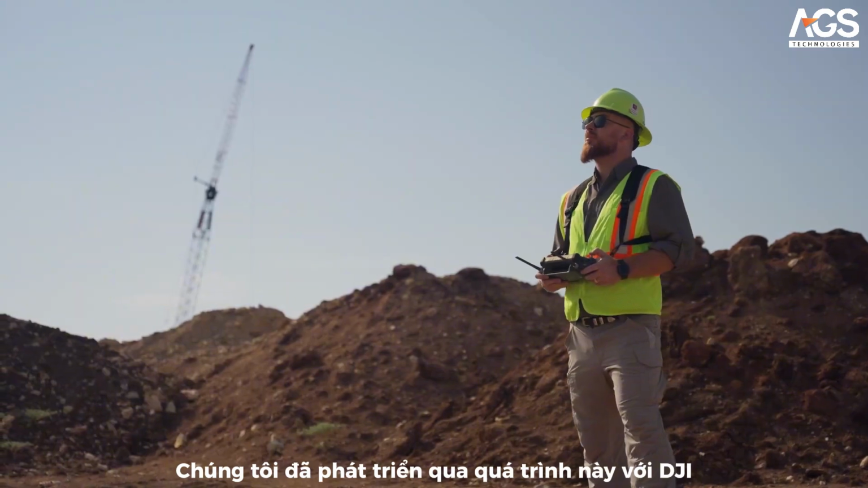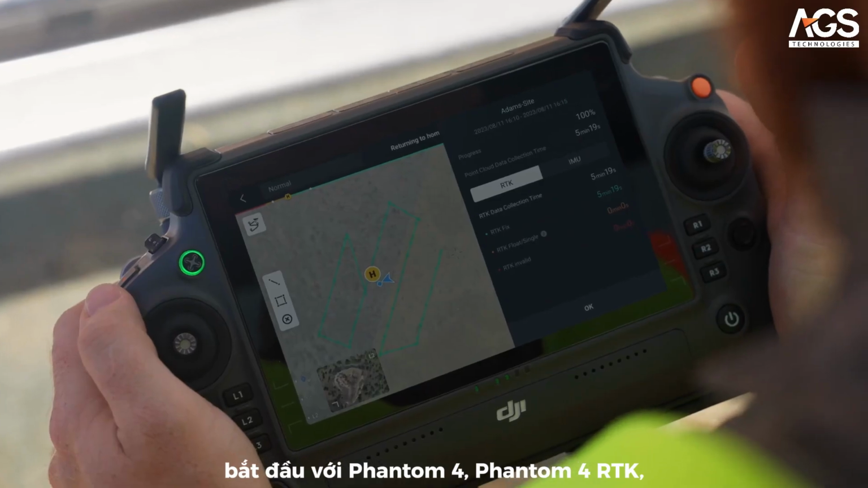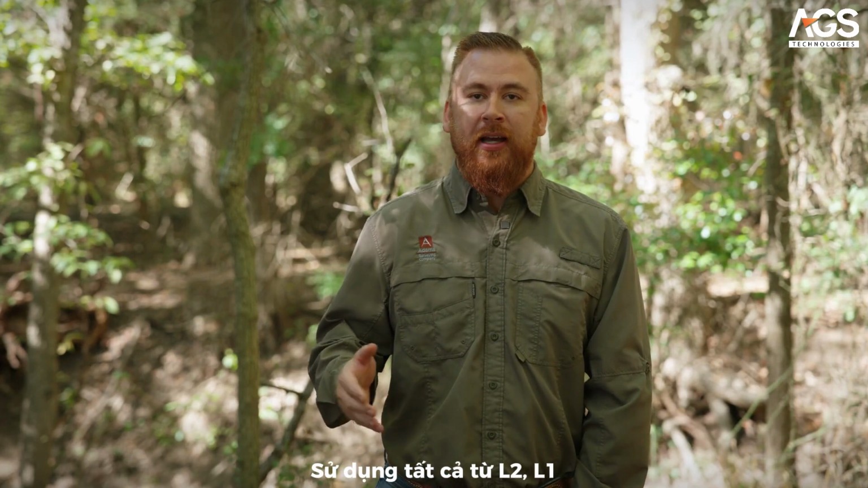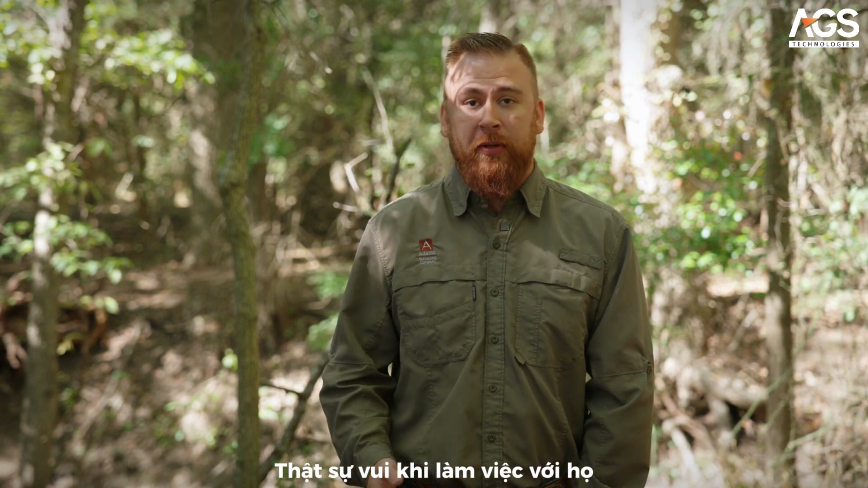We've been growing through the process here with DJI and all their products, starting with the Phantom 3 for us, going through the Phantom 4, Phantom 4 RTK, Matrice 600, Matrice 300, Matrice 350 now, going through everything from the L2, the L1, and everything going back with the Phantom series here. It's been really fun to work with them. They've been a great product.